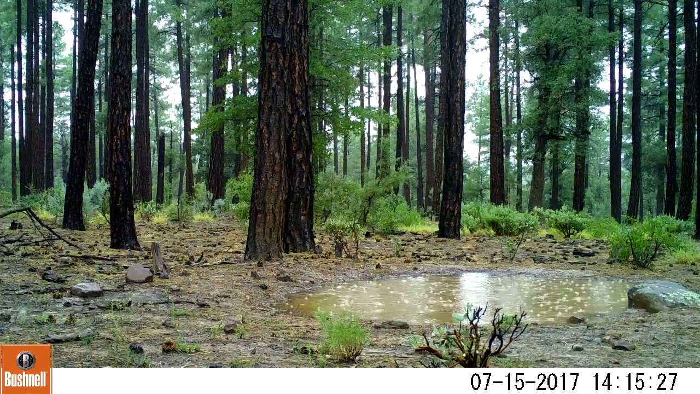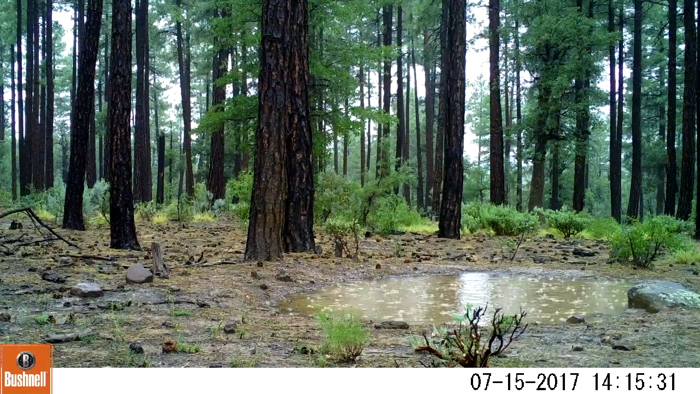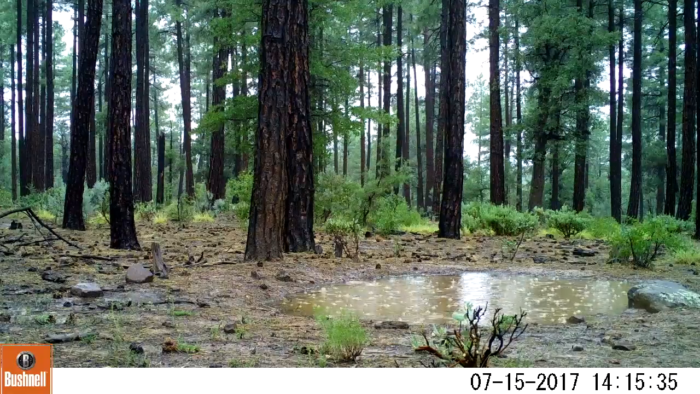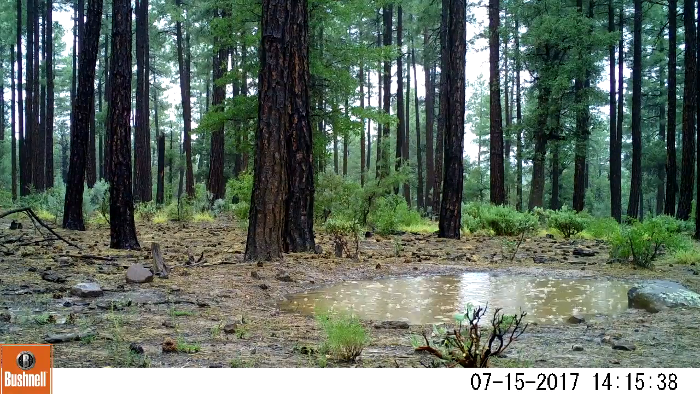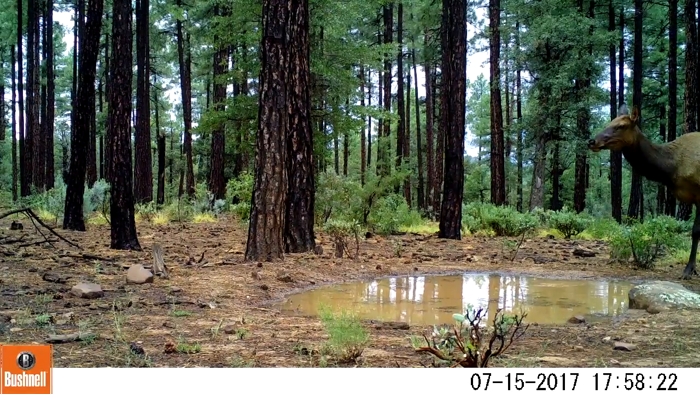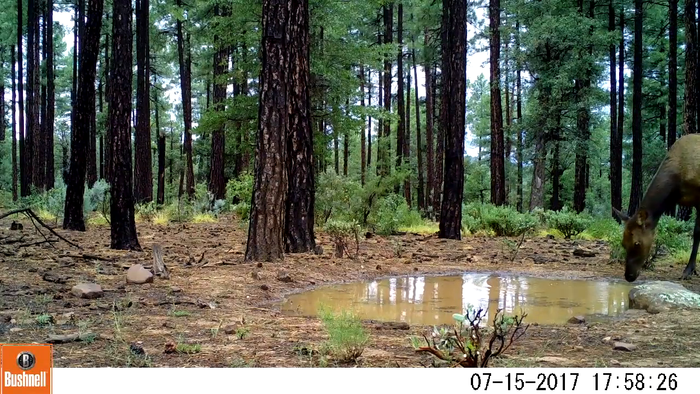This is part B of my trail cameras that are set up near Whispering Pines, Arizona. And here you see that the rains are coming down on this pool, watering hole, elk wallow, and the elk spend a lot of time there and are always visiting it. Here we see a cow coming up for a drink.